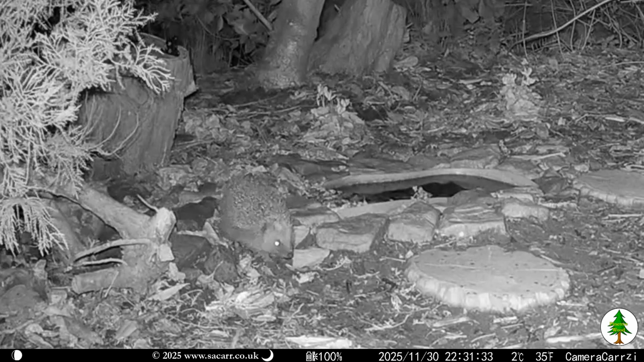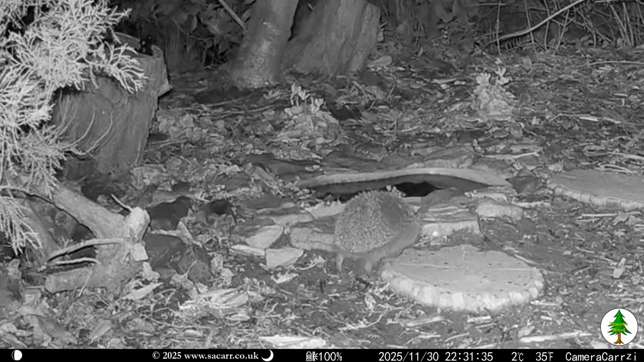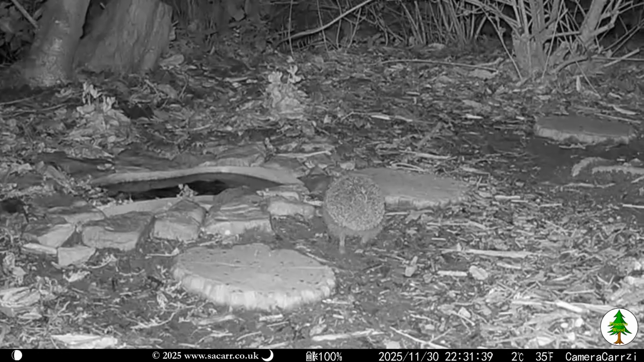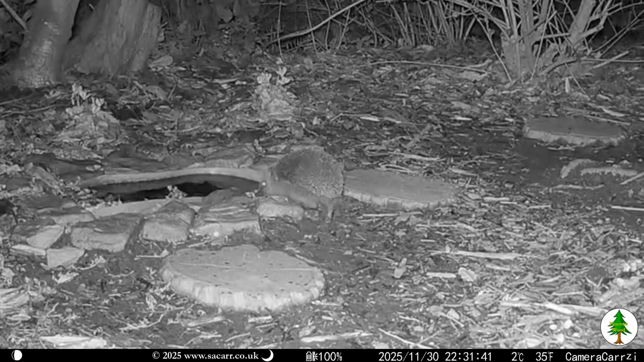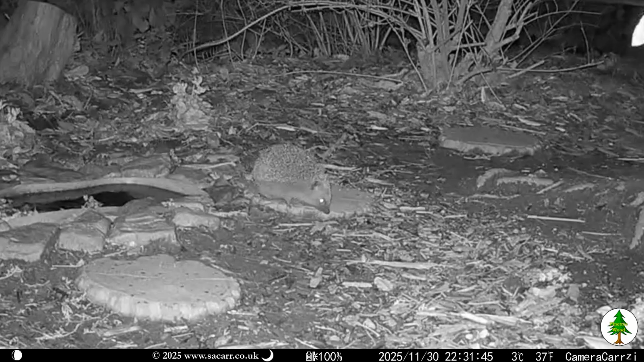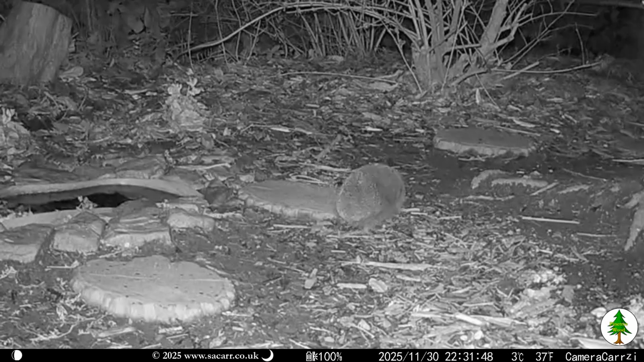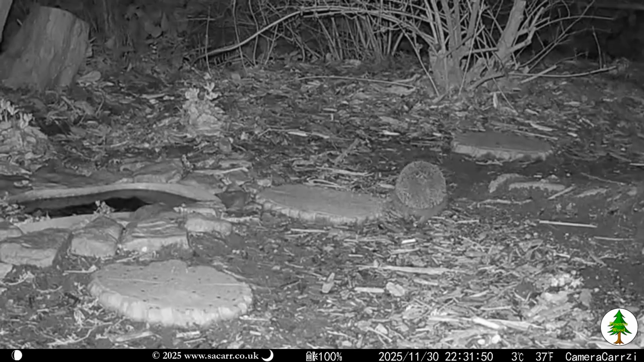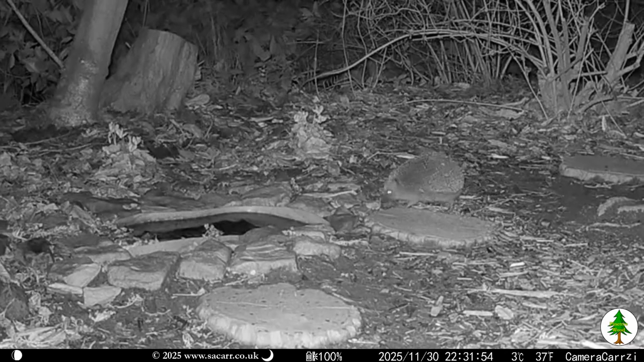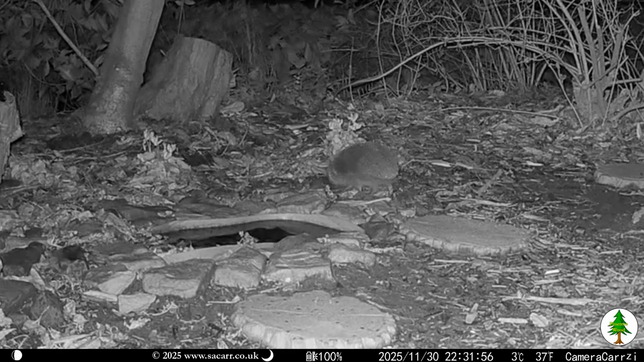That was it until the evening, when the hedgehog came back for the last capture of November, and he still hasn't gone into hibernation. I'm considering a hedgehog house at some point in the future, but it will probably be placed off camera in a quieter part of the wood.